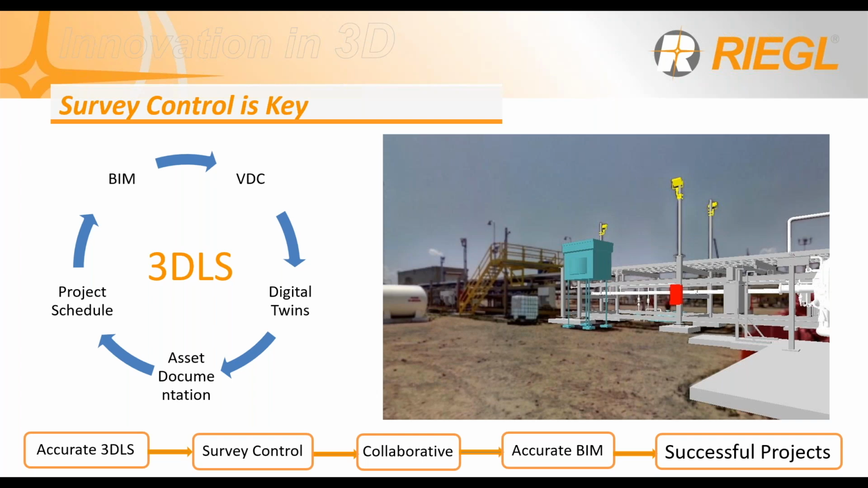Without it, large projects can derail and lead to costly construction errors and misaligned designs, right? So accurate laser scanning data is where it all begins.